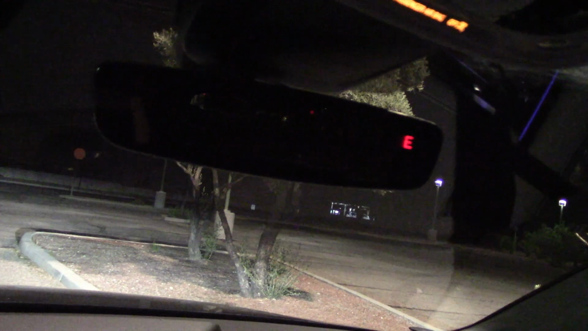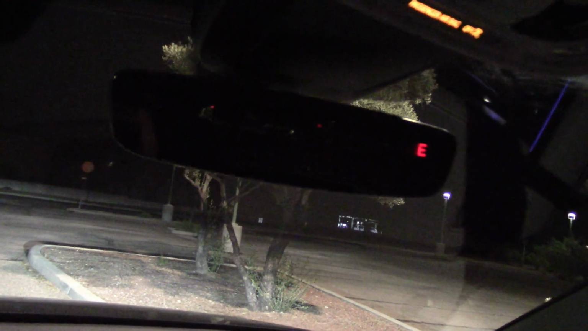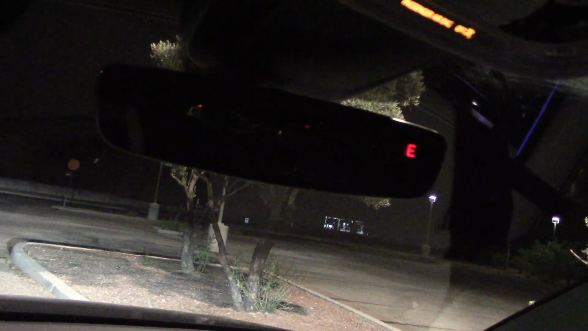I've stated in all my videos I cannot stand auto dimming mirrors, although if they have a disconnect switch, I'm fine with that. But apparently you can't disconnect these. Maybe there is something in the menu, but I can't find it. This is a German car. Got a lot of complicated controls in the info system.